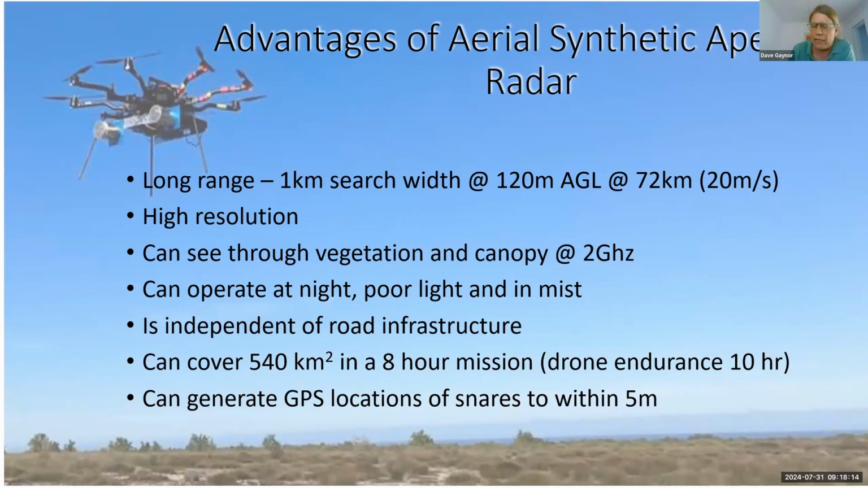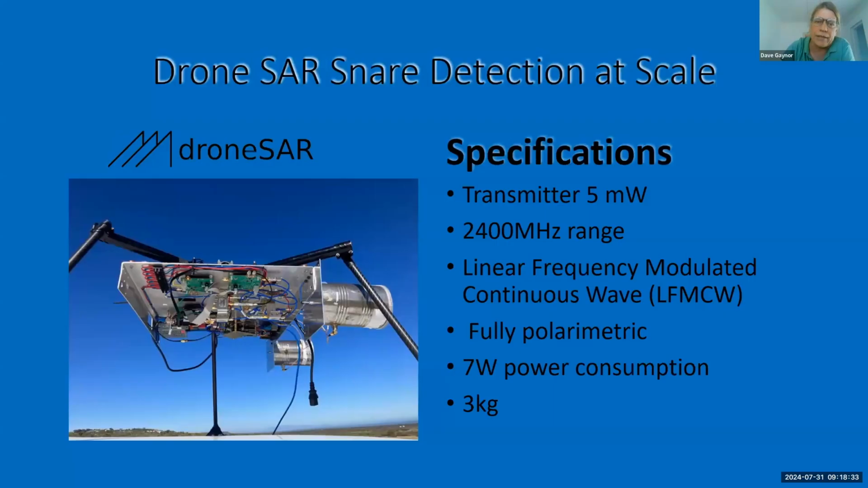Detection of snares using radar gives the option to locate the snares to within 5 meters, but we can actually detect them within 2 meters, because we know the position of our drone and the position of the reflection.